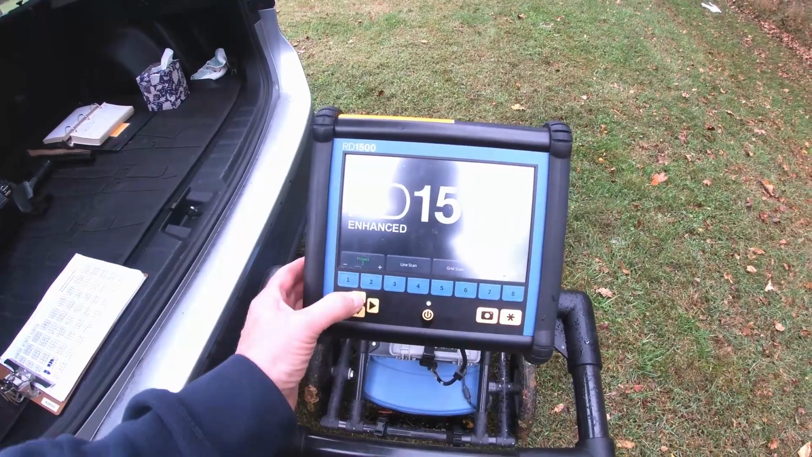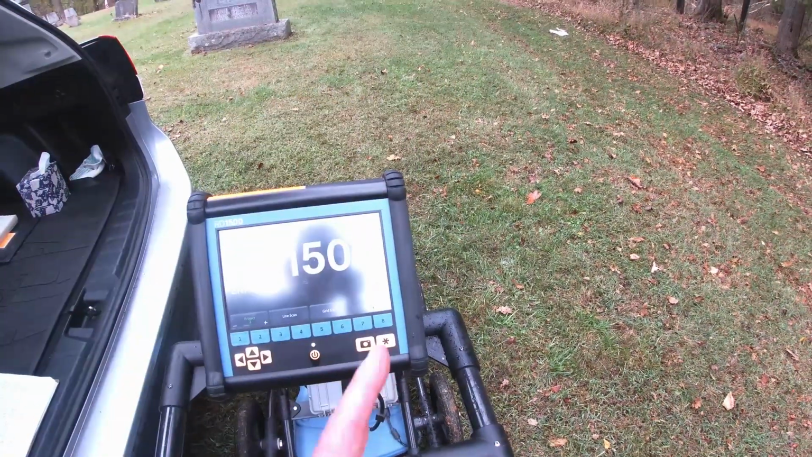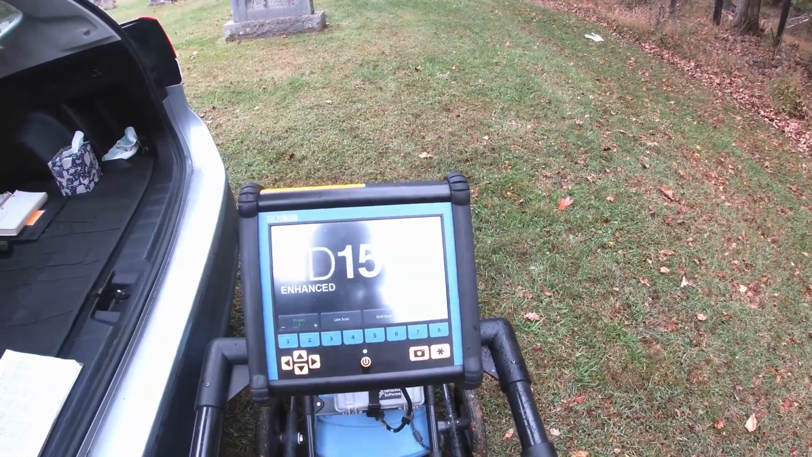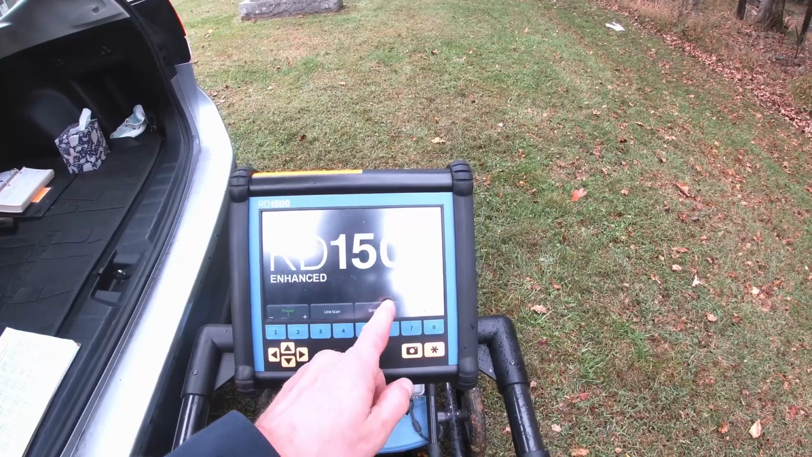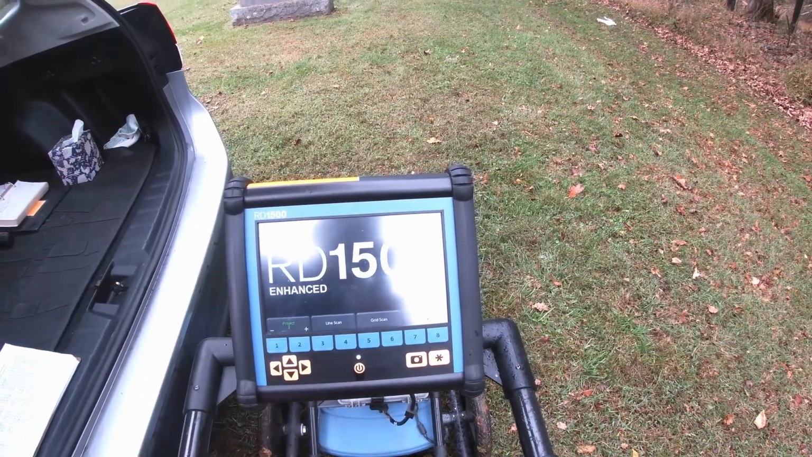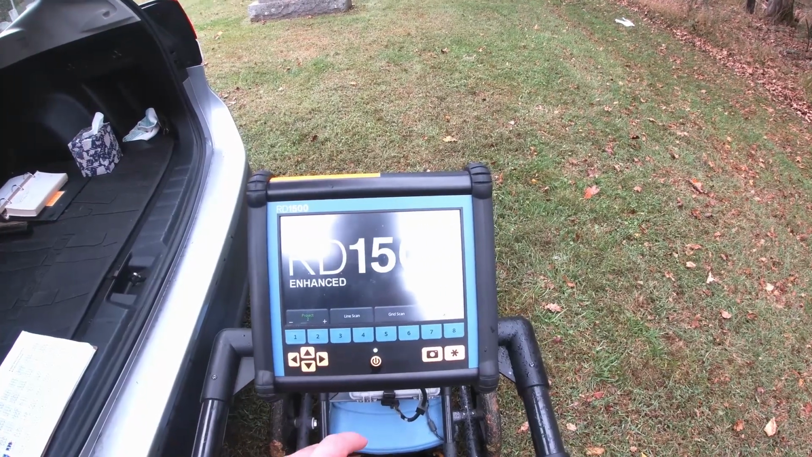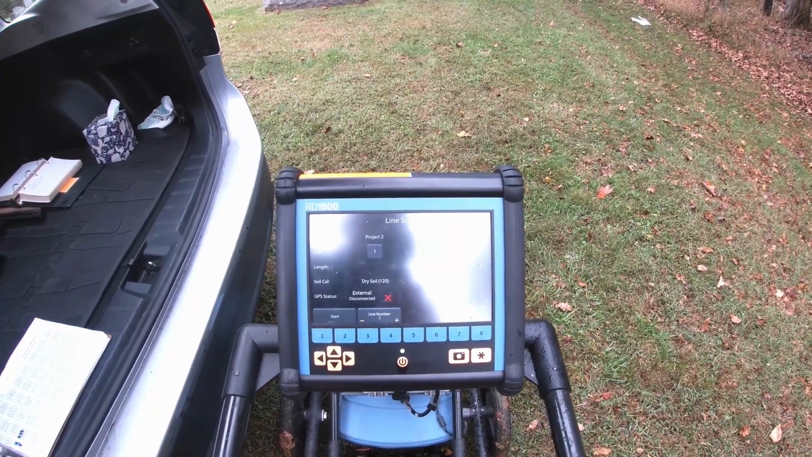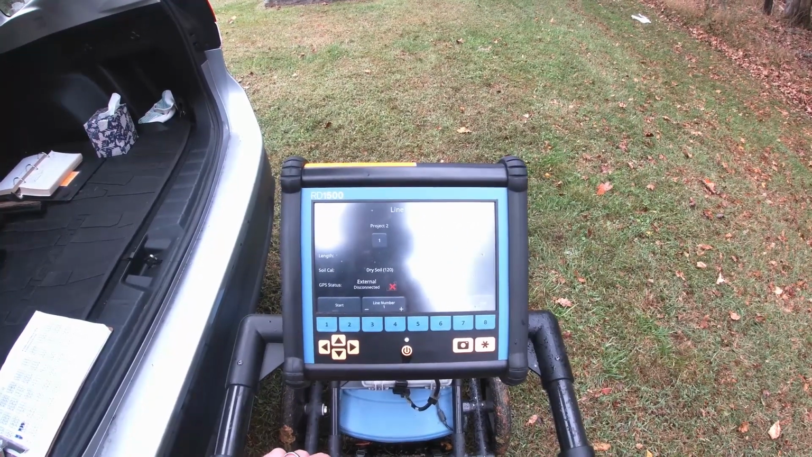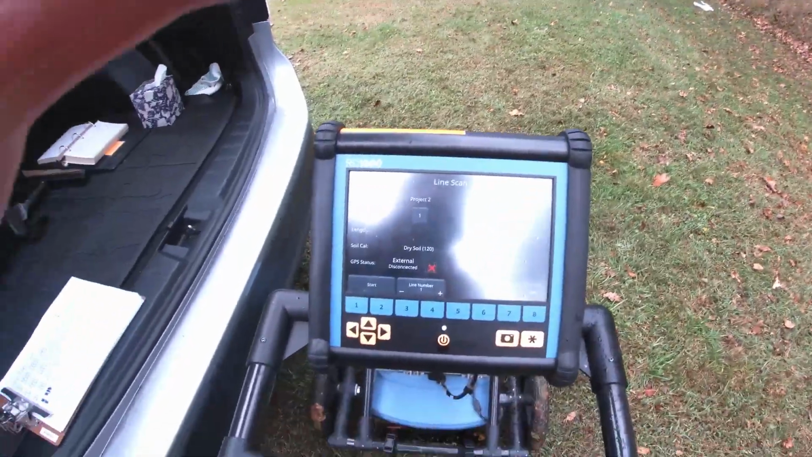And this is pretty cool. I'm going to do a line scan, which means I'm just going to do a straight scan over the top of each where we think the graves are. You can do a grid scan where you can get a 3D model of the ground underneath, but we'll just do a line scan. I'm going to head down and get started, and I'll show you.